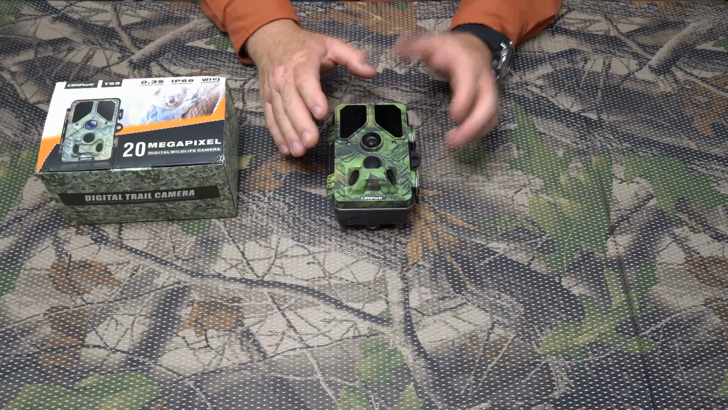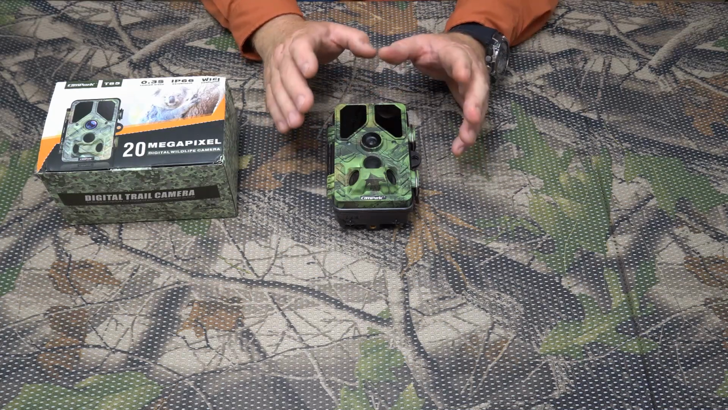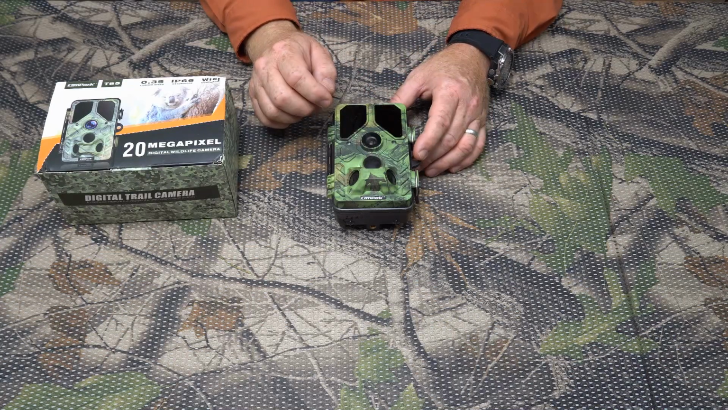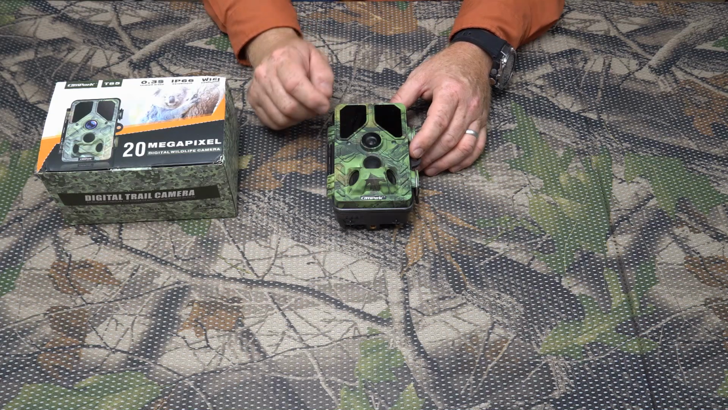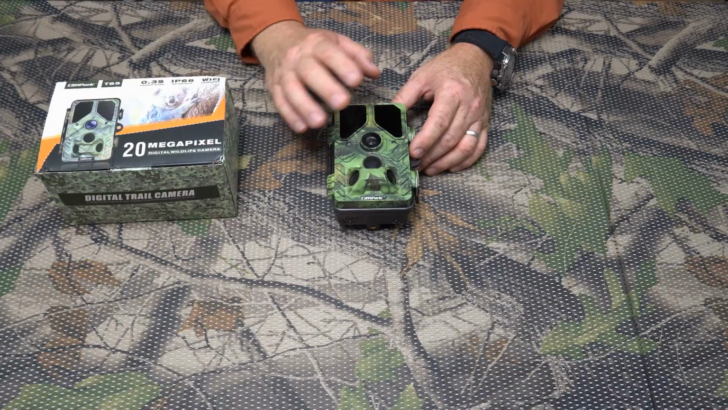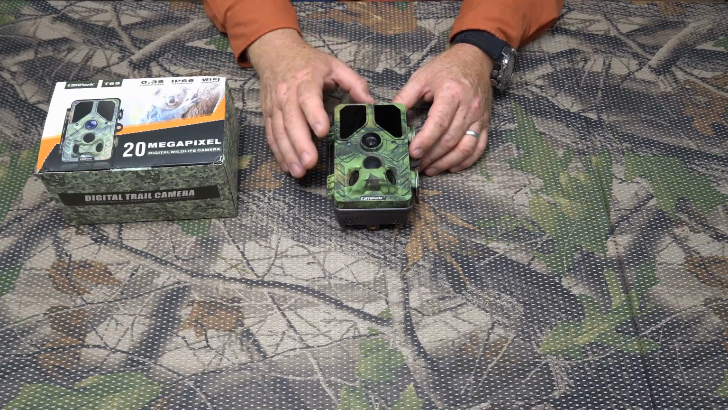Alright, so let's start off with the basic design of the camera. There's several things about the camera that are really good that I want to talk about. Now, if you go onto YouTube and type Campark T45 trail cam review, you're going to find out that my review of the Campark T45 is the number one most viewed video on YouTube. It's one of the most popular reviews out there.